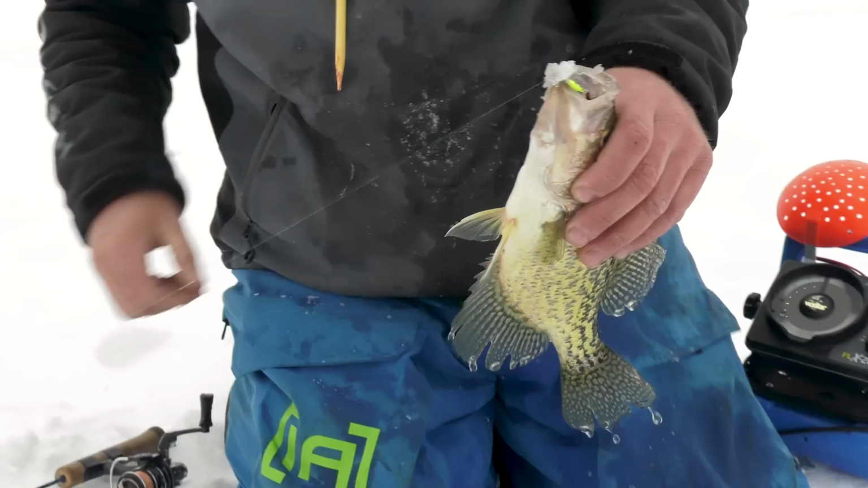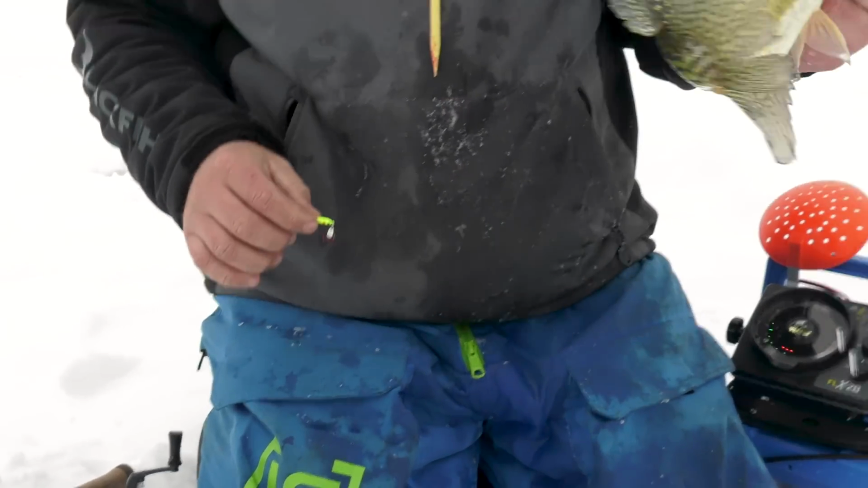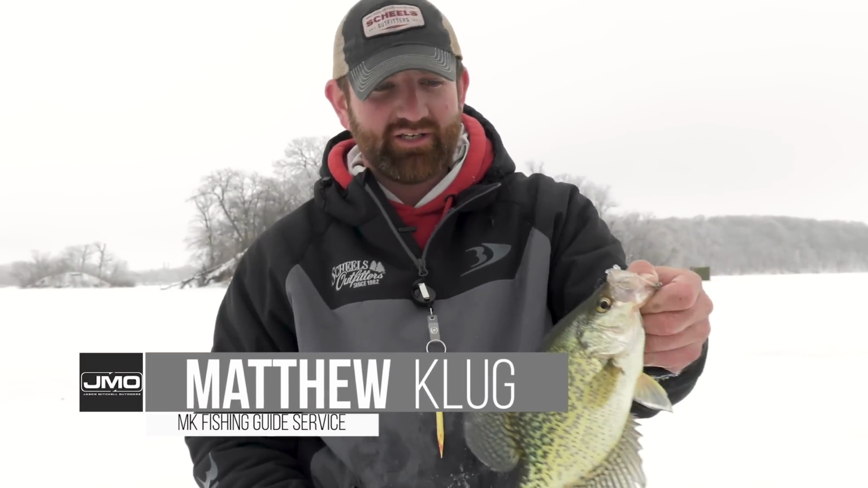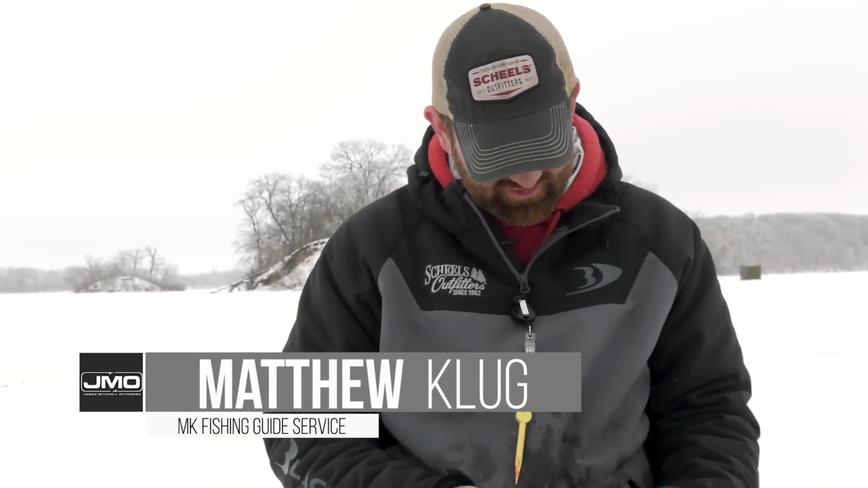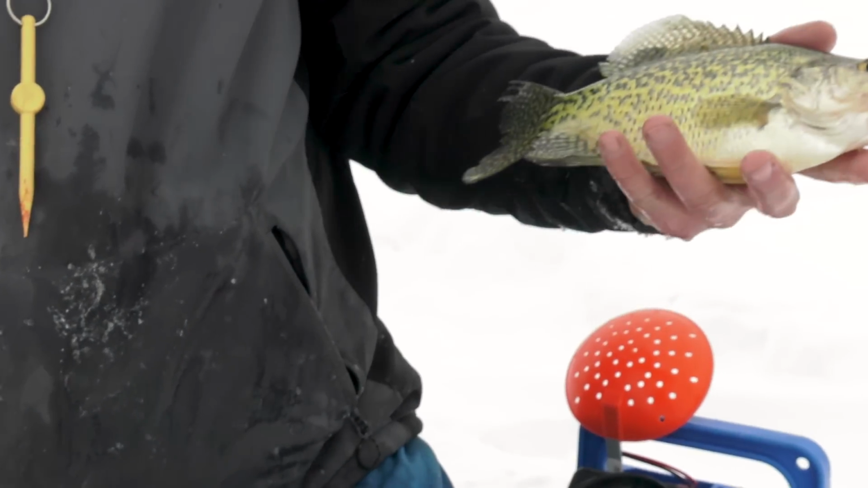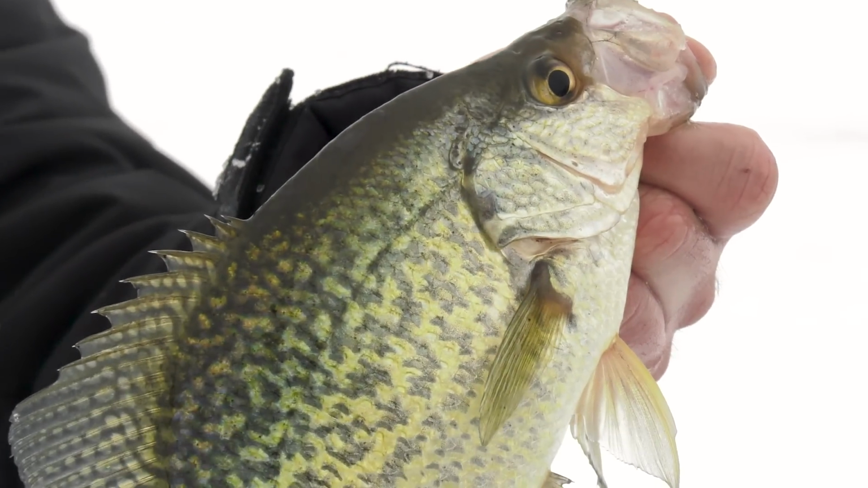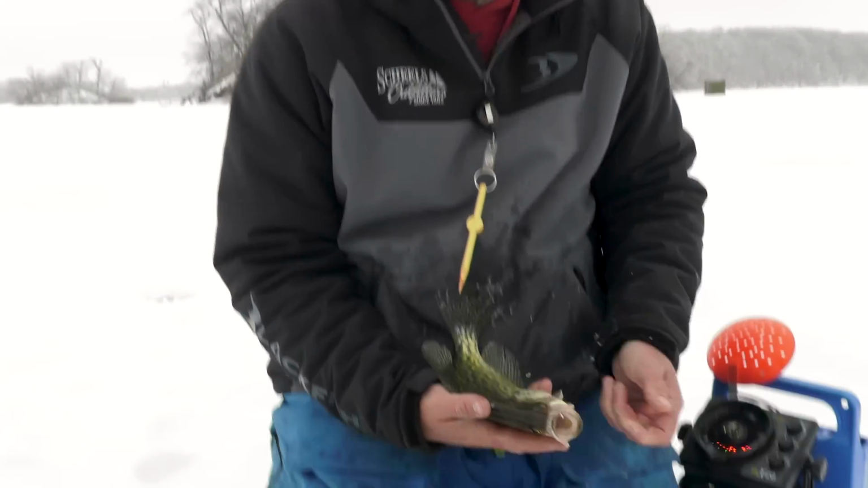There, that's a little better fish right there. I've been catching a lot of fish. You're catching some smaller ones. It just seems like you got to catch as many fish as you can to catch these bigger ones because they're all mixed in. I mean, we're catching bluegills, 5-inch crappies, 11-inch crappies. They all seem to be mixed together. All right, on to the next one.